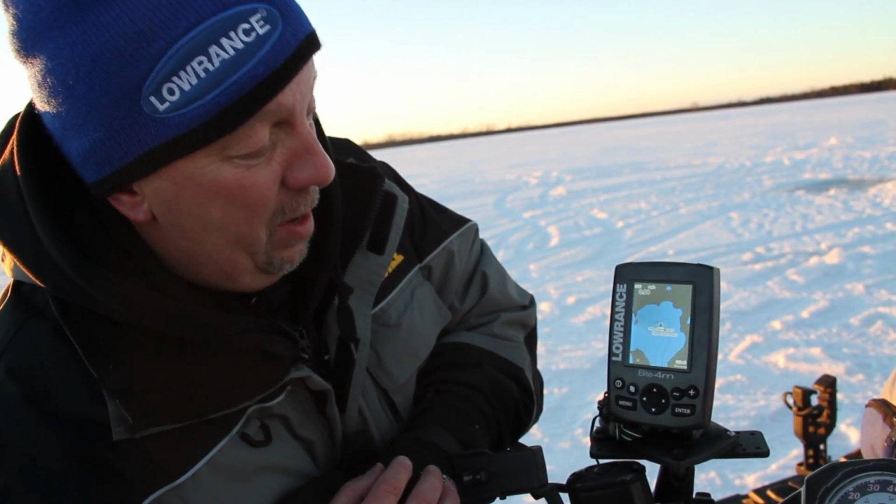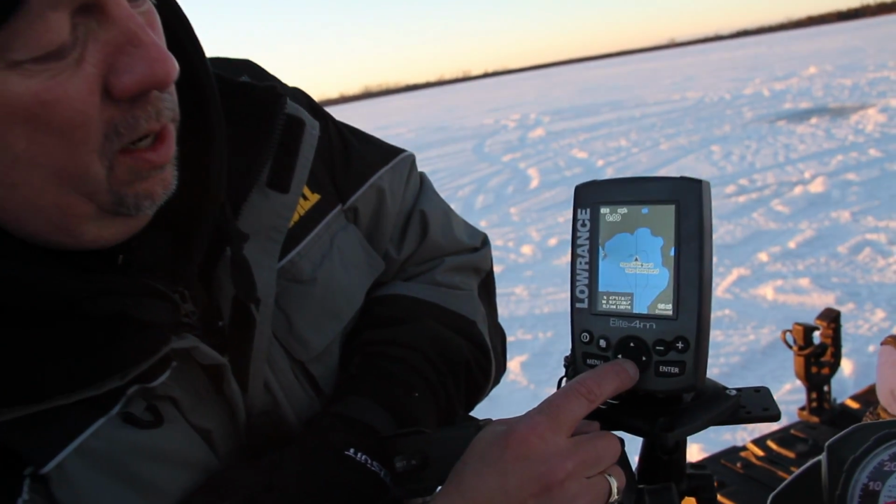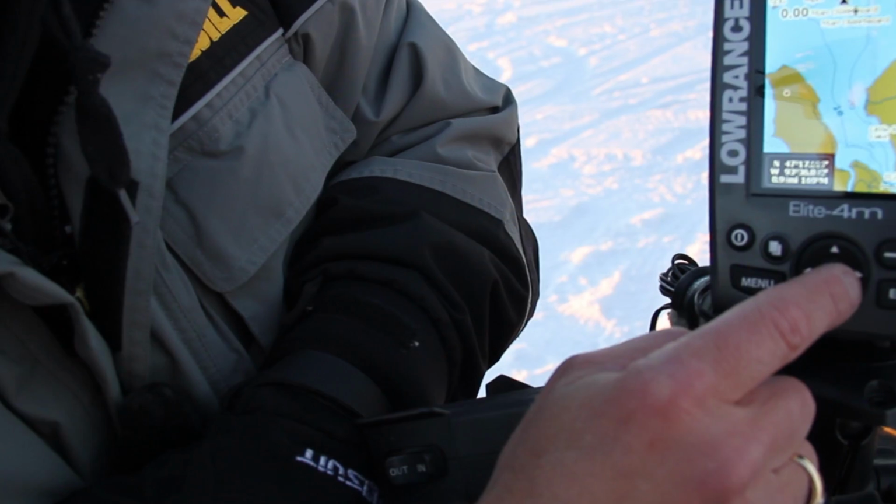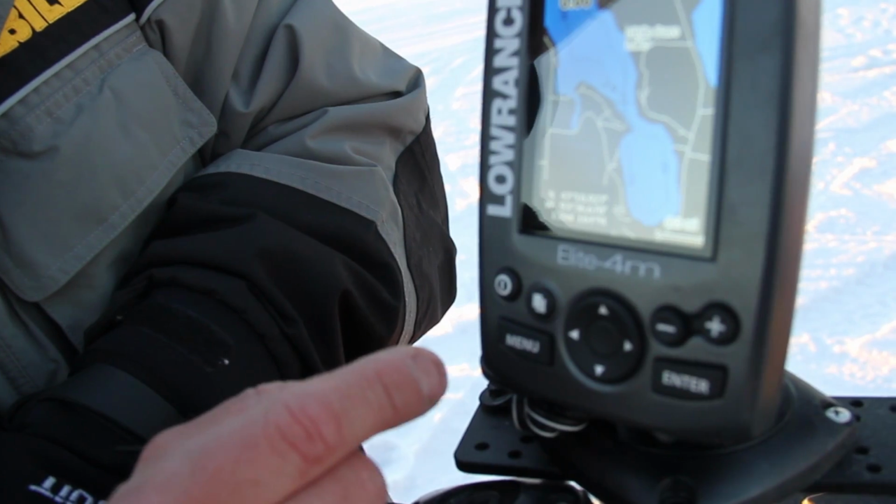Okay, once you're on a spot, we've got it waypointed here. Got it as a man overboard spot. It's a pretty good bluegill spot that I like to fish. But if we want to go to another spot, or I want to look around, simply take your arrow buttons and you create what's a cursor. And I can move that cursor around on the body of water to determine where I might want to go and fish, or maybe areas I want to stay away from. You can see here some neck down areas, some current areas you should avoid.